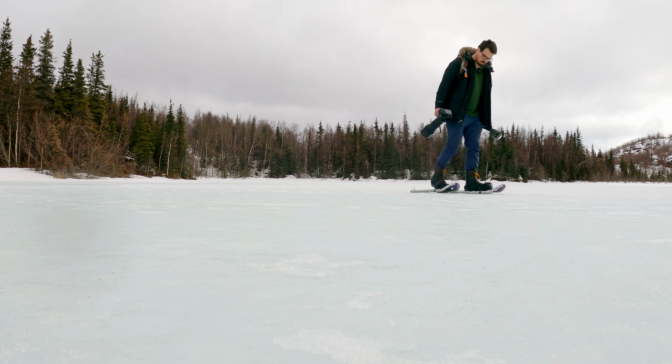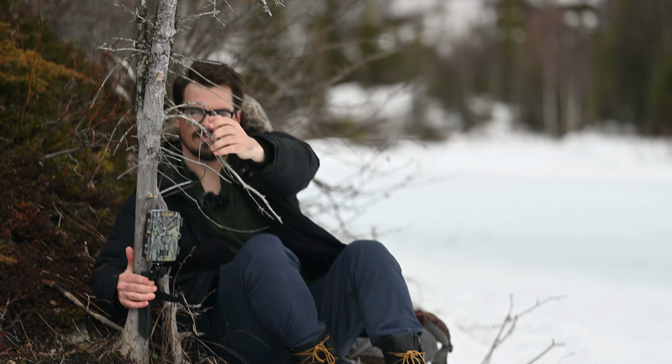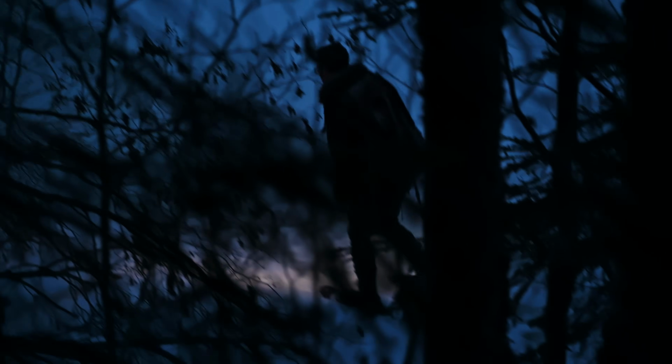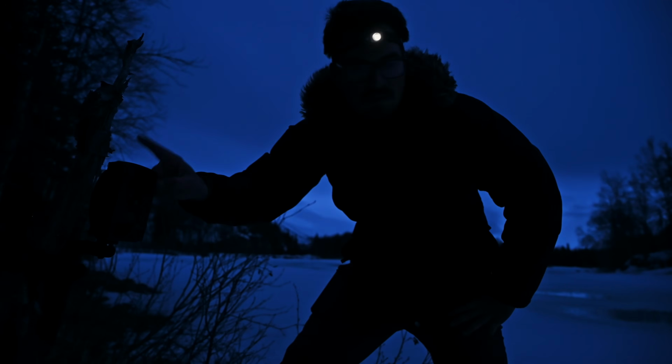Lynx are highly elusive, rarely seen even in their core habitat of Alaska and Canada. 3 cameras might seem like a lot, but I wouldn't be surprised if each comes up empty. I don't want to see any tracks in front of this camera without footage of that thing. But trail cameras are just the first step.